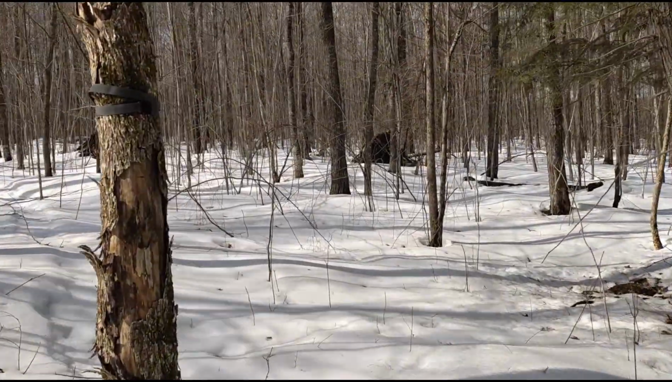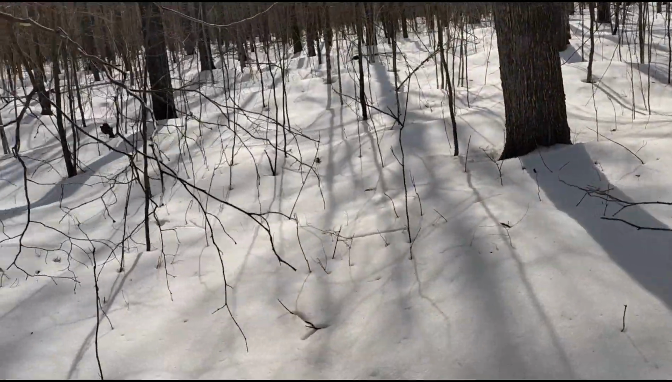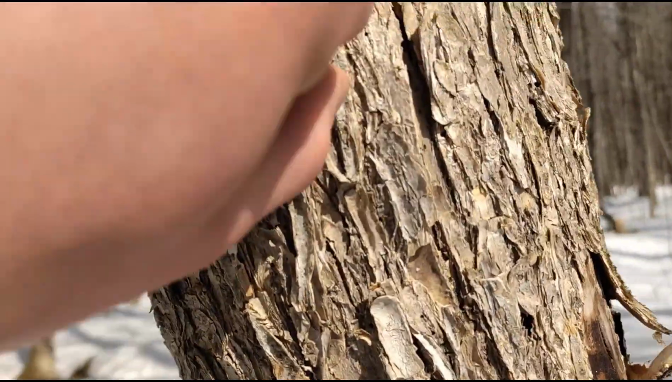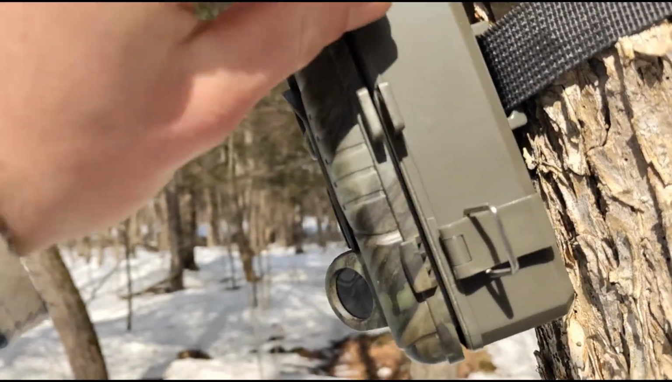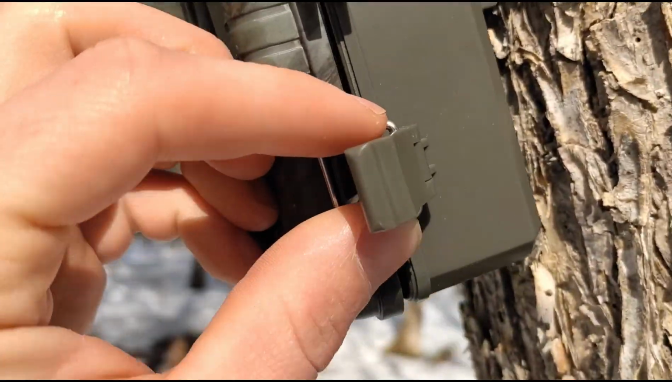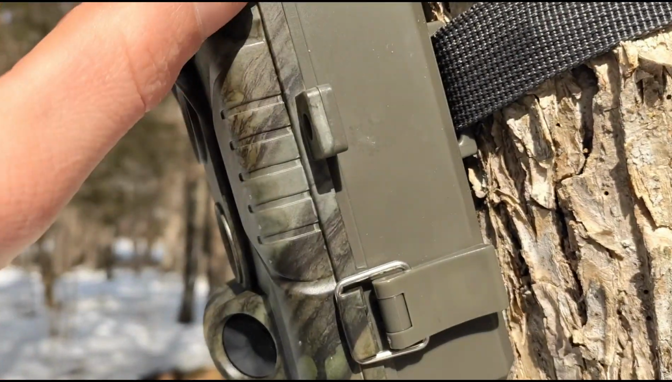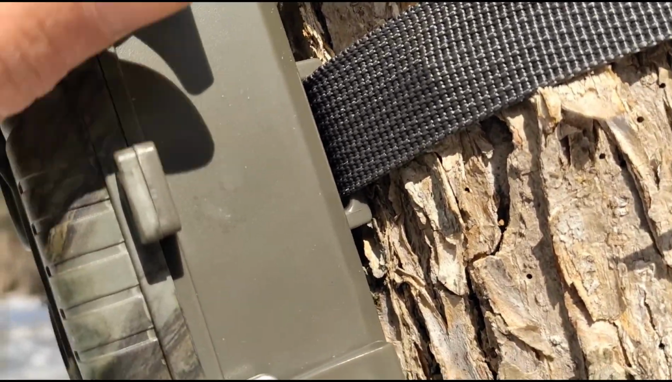Rolling up on the first camera here. There isn't any fresh sign anywhere, but we'll see. Since it was so warm yesterday, I wouldn't be surprised if it just melted off any fresh sign. I'll just leave it here for now and pick it up on the way back, so I don't have to carry it everywhere.